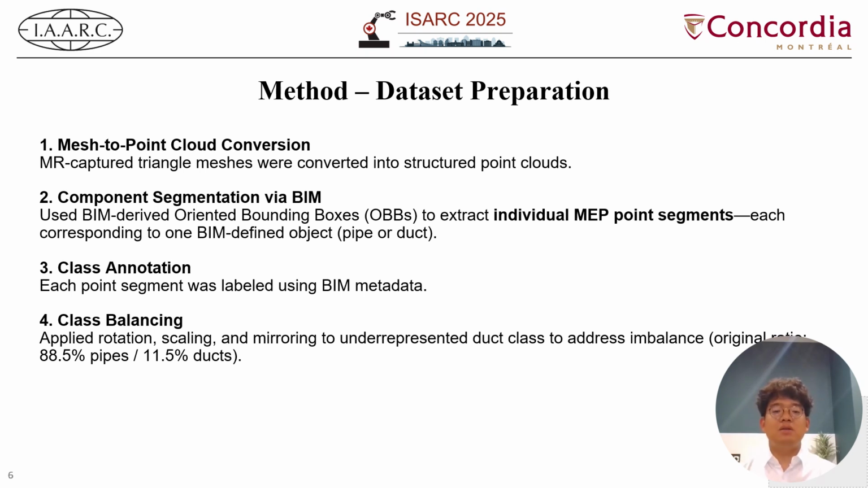Second, component segmentation via BIM. Next, we use the BIM model to guide the automatic segmentation. Specifically, we extract oriented bounding boxes from the BIM data for each MEP component. These oriented bounding boxes are used to crop out individual point segments from the mixed reality point cloud, each corresponding to one specific BIM-defined object.